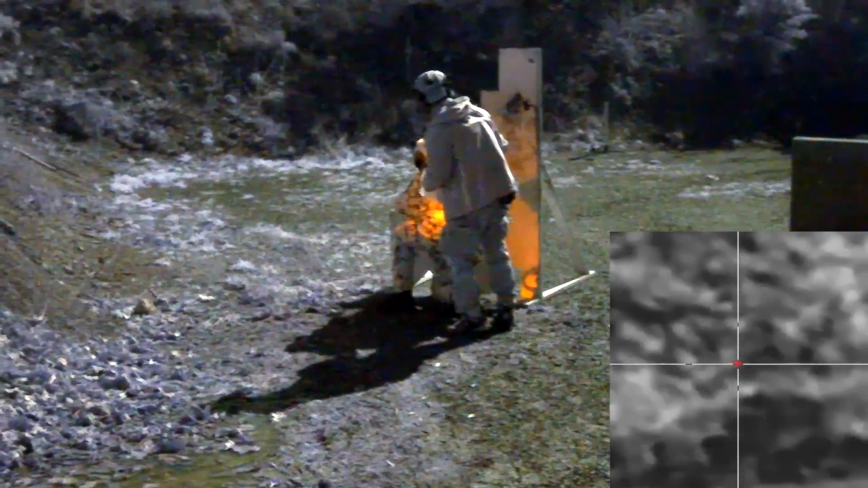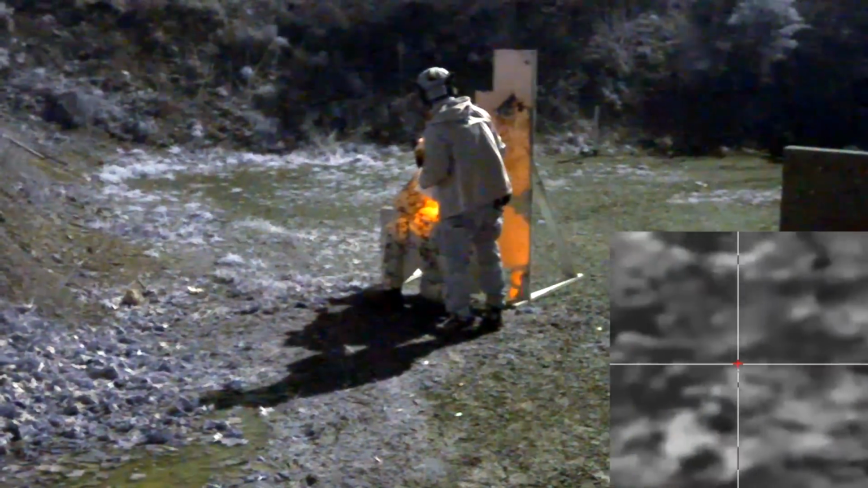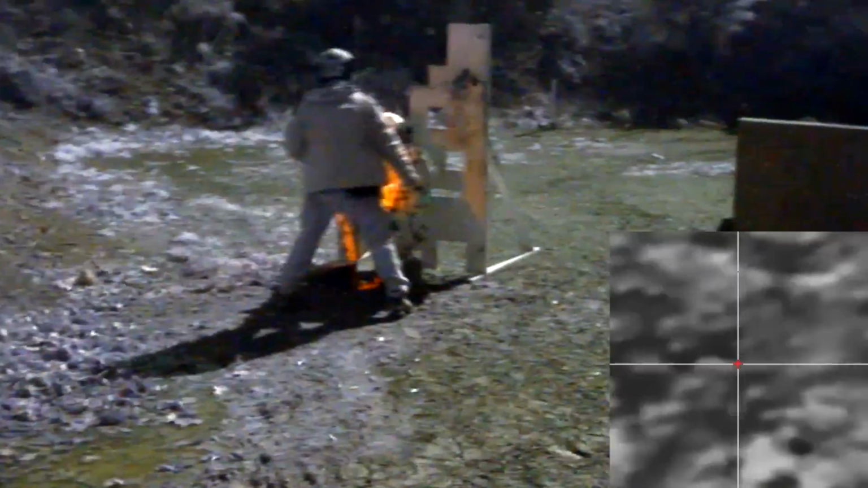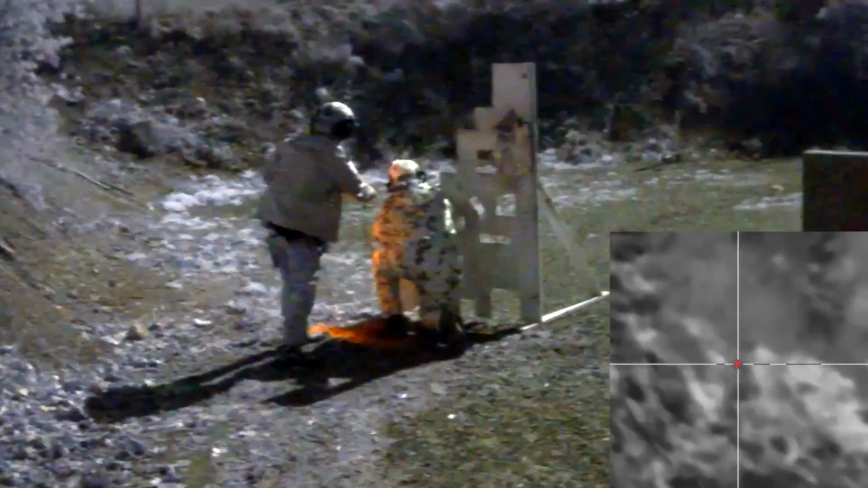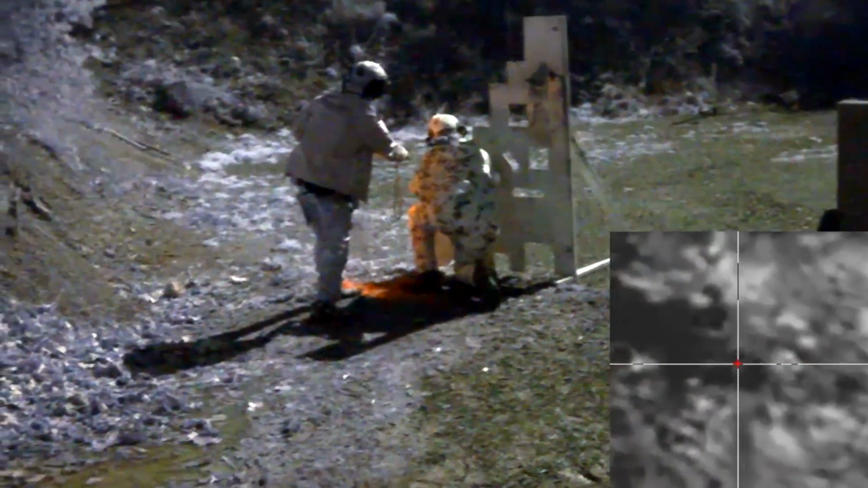So this target is only at like 30 yards, but I am just having an impossible time trying to find it. Part of the issue here is I have left the Clarion focused for longer range shooting like we had on the previous 100-yard bay. And so these close range targets are kind of blurry. A kind of blurry steel, plus it's not heated and it blends into the background, plus too much magnification is a really bad combination.